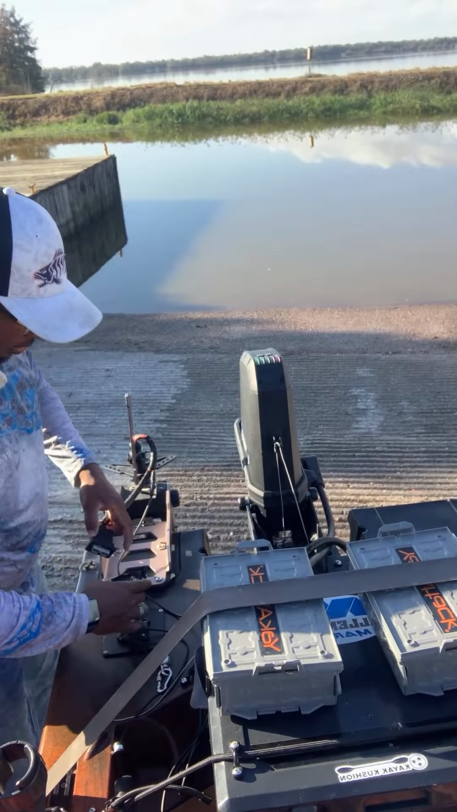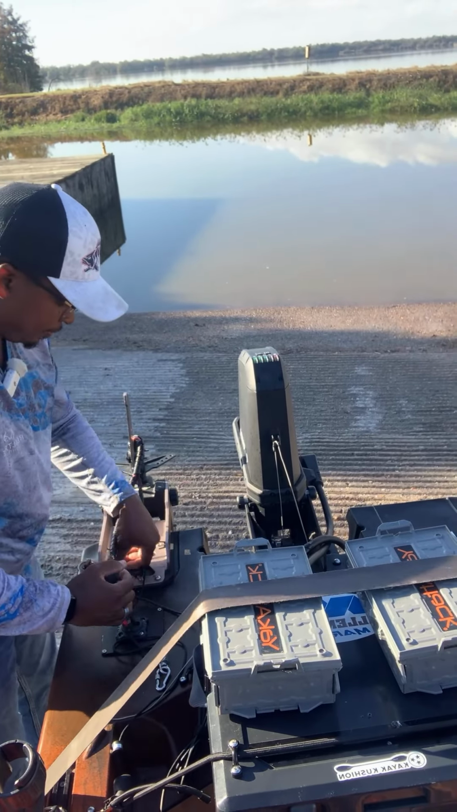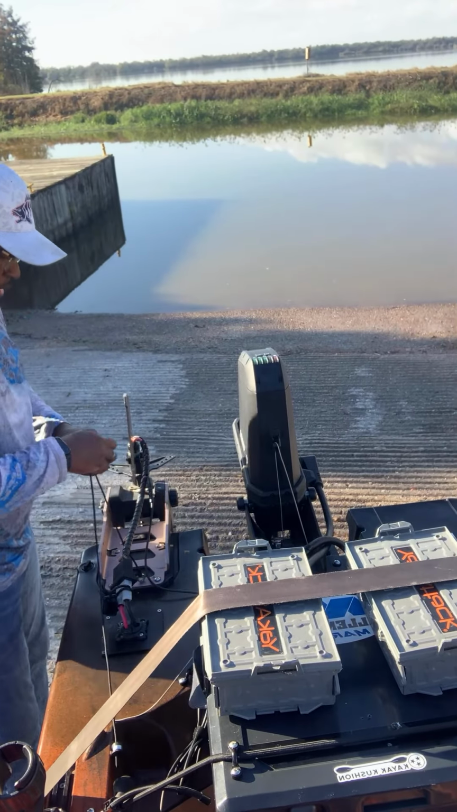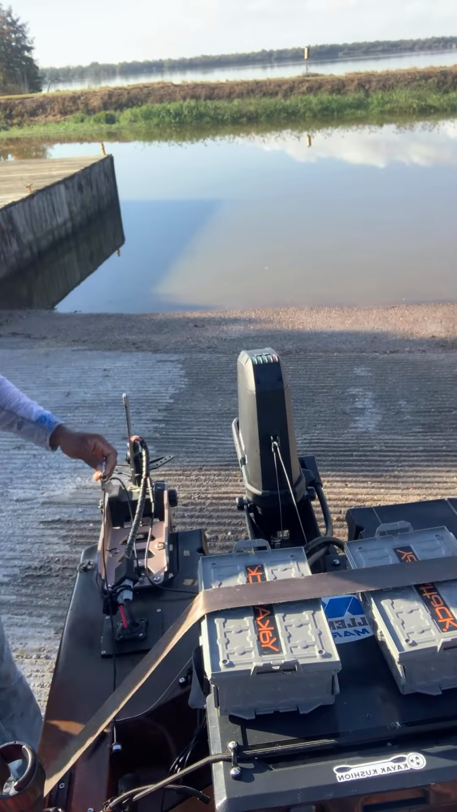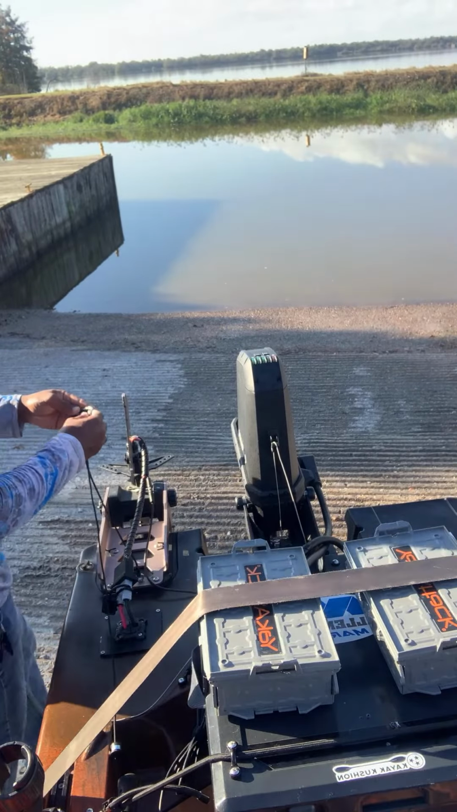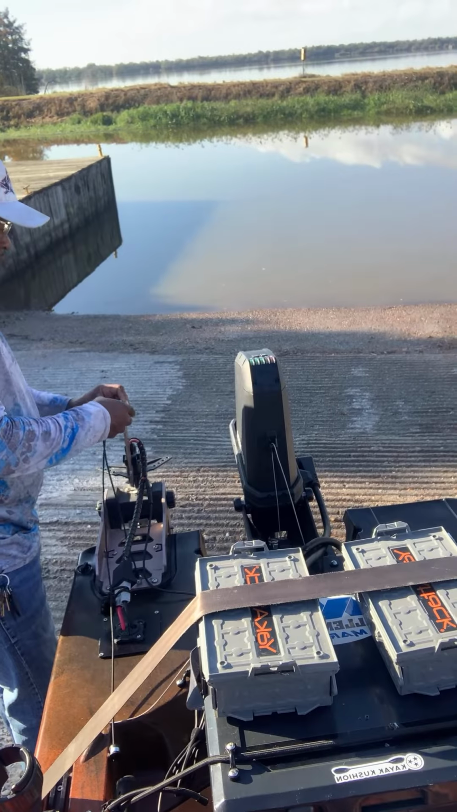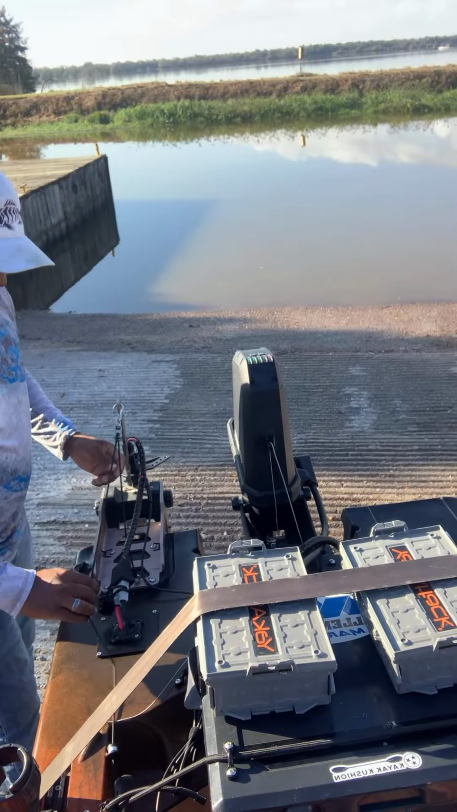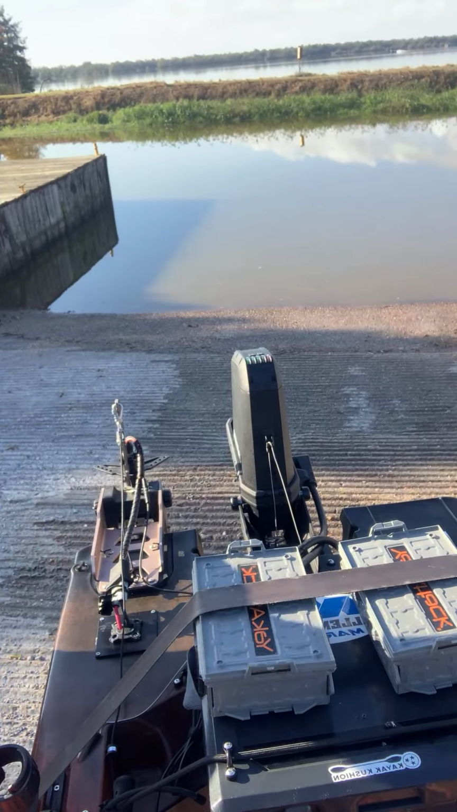All right, that's done. Now we'll do this cable for power. And the next thing is going to be this guy here. Oh, I have it inside of the cleat. All right, it's done. Let me just lift it up right quick.